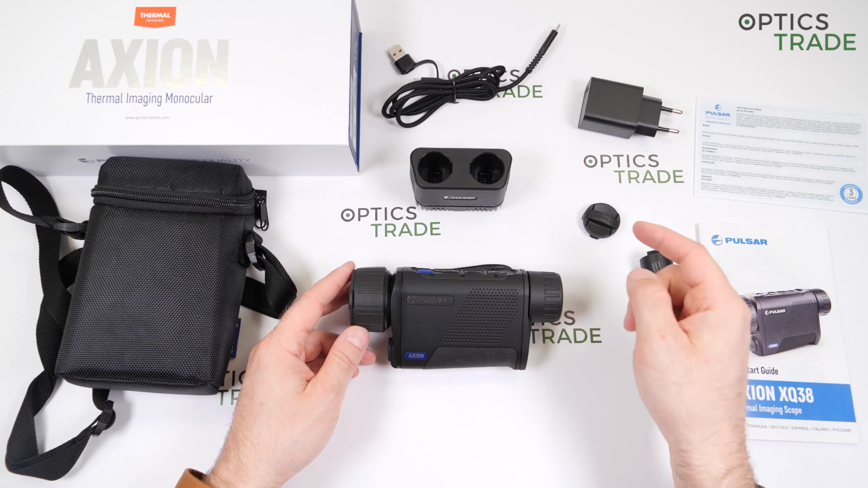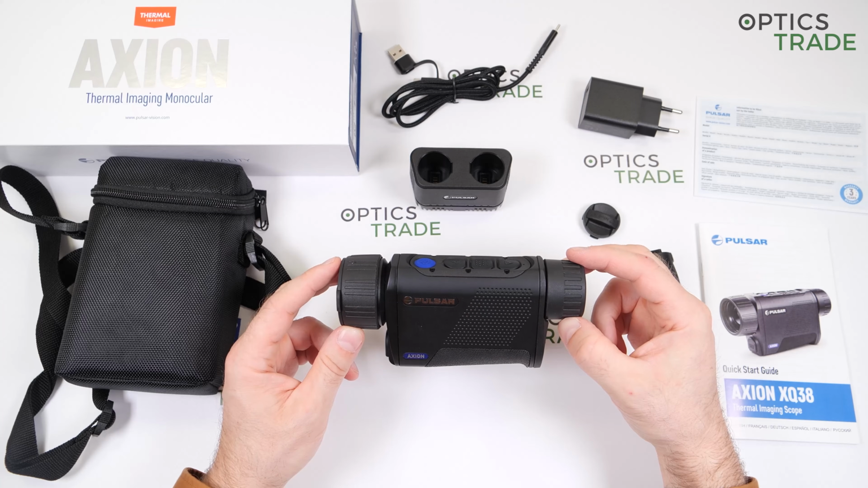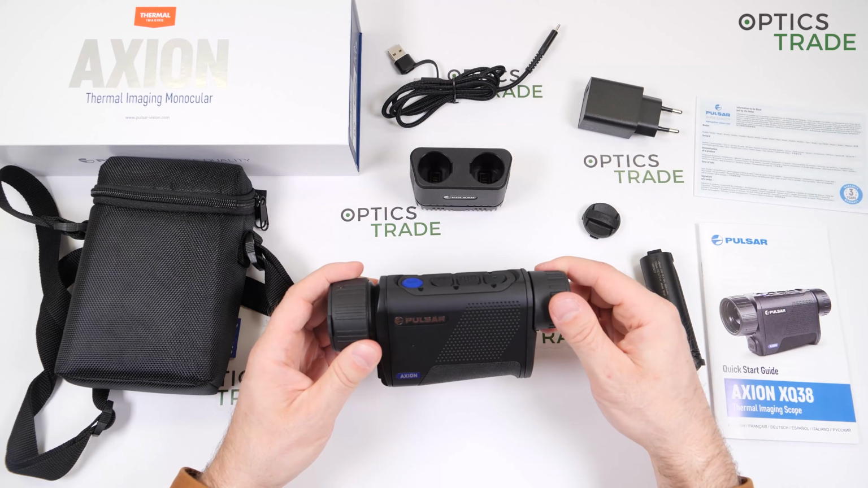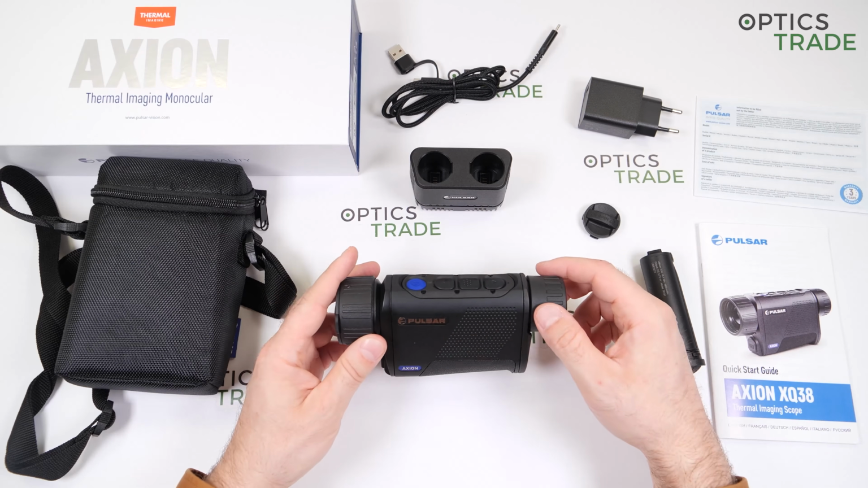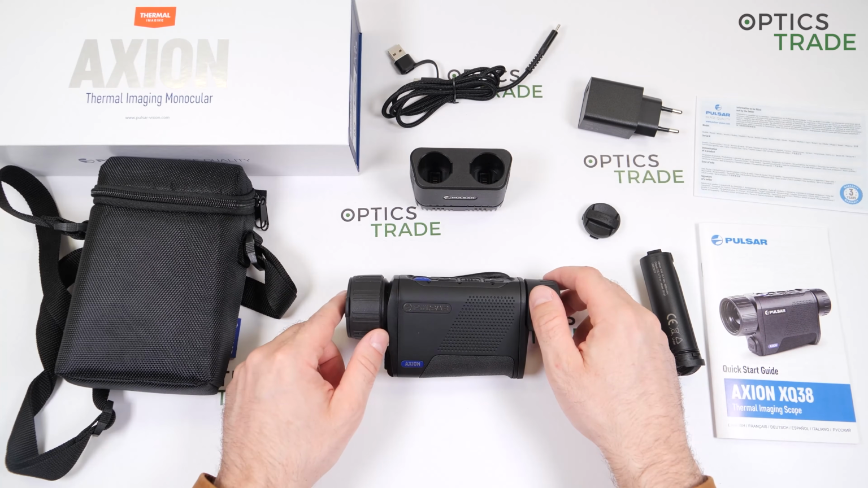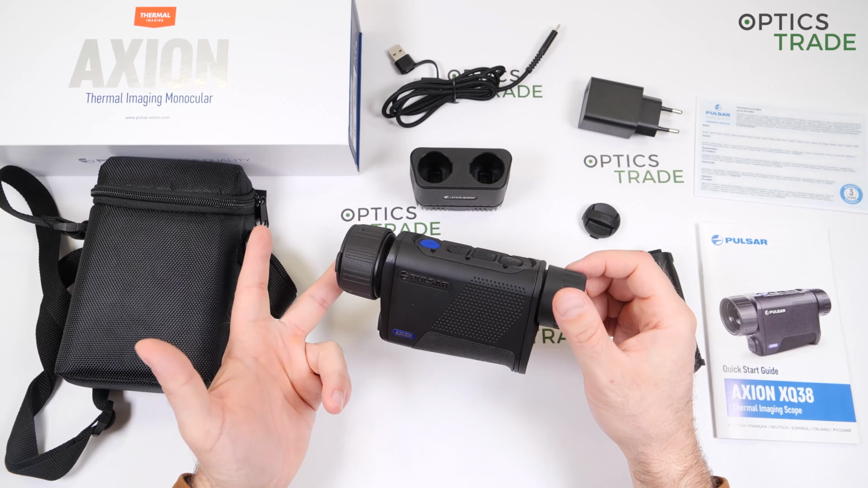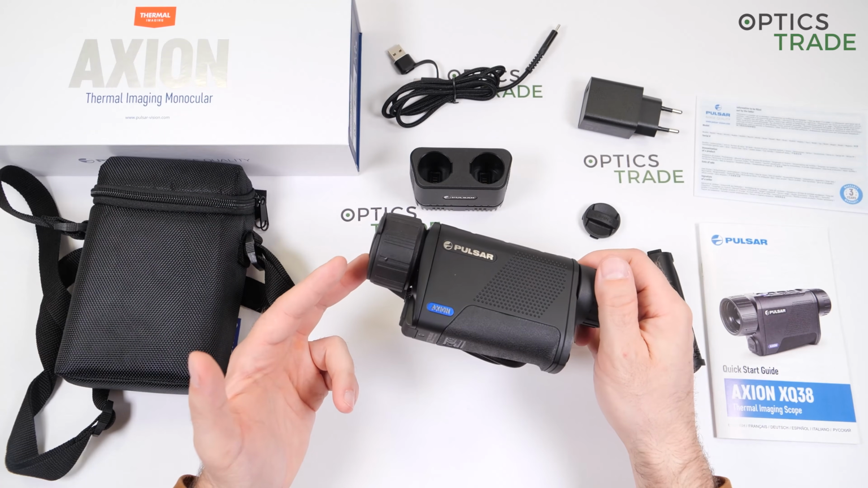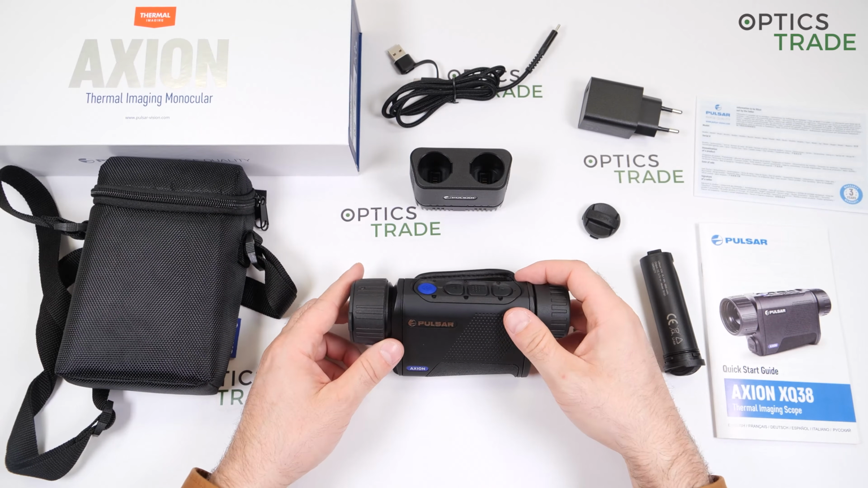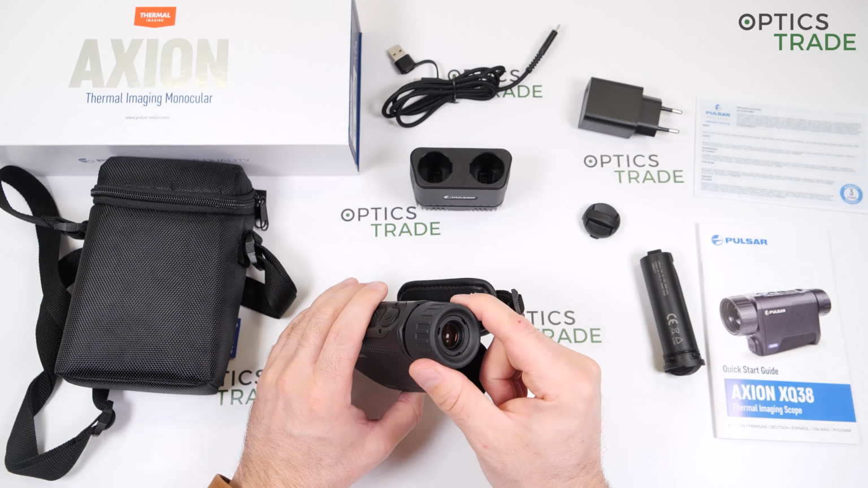So it's much better than all previous generations, and that means that the image quality and the rendering of all the details is much, much better. When you try it and compare it with, let's say, Helion's first generation XQ38, the image quality is better in this device because the sensor is better. What else regarding the sensor? So the calibration modes are still normal, the manual, semi-automatic and automatic, and it's currently in 2020 the latest generation of sensors. So the display is 1024 by 768.